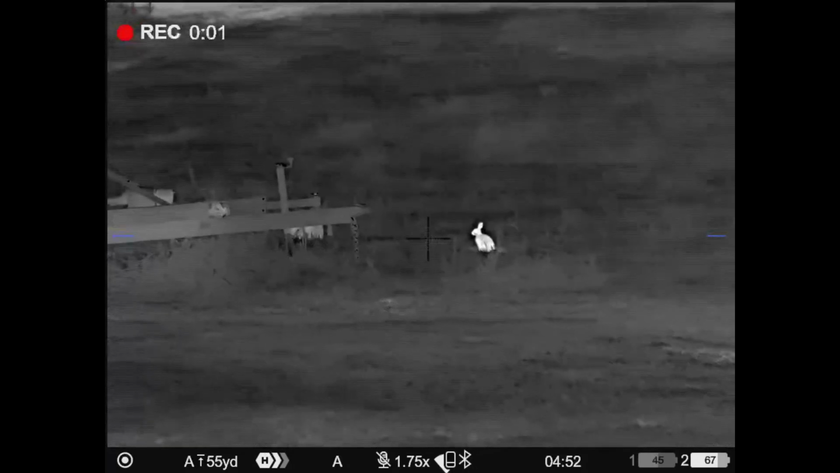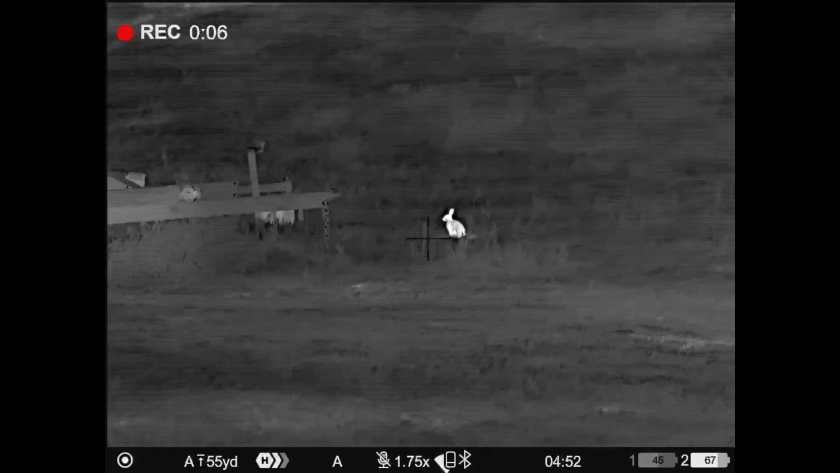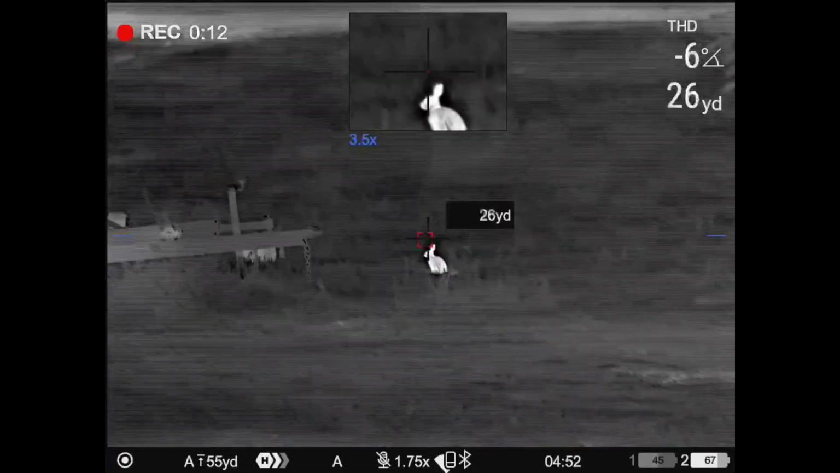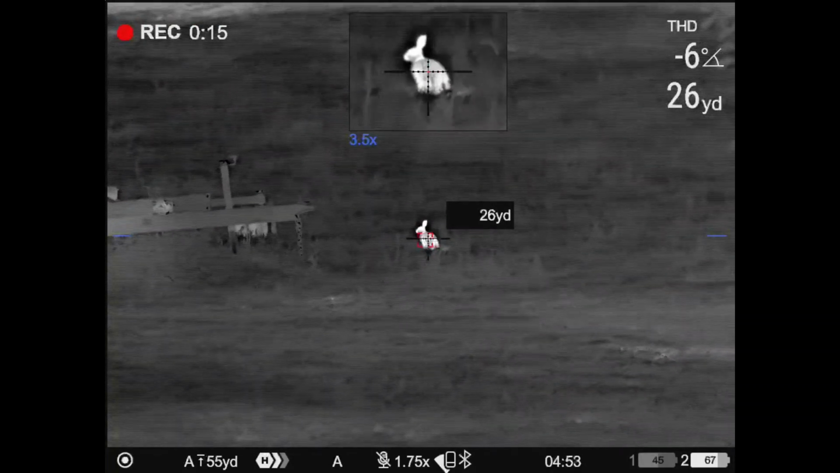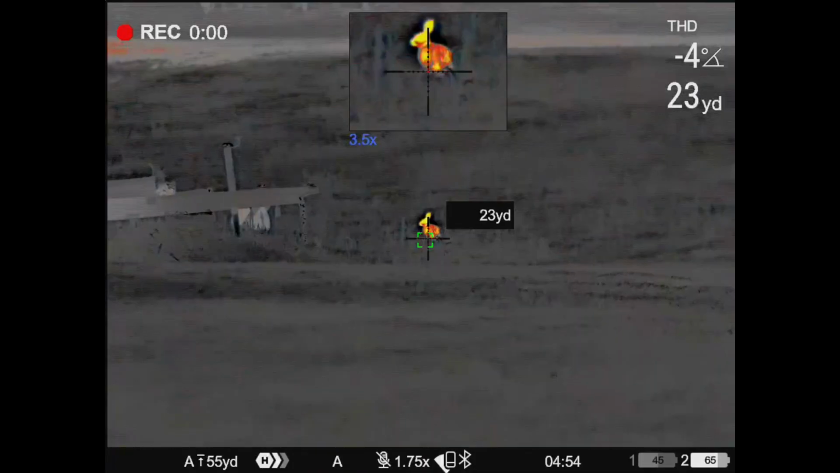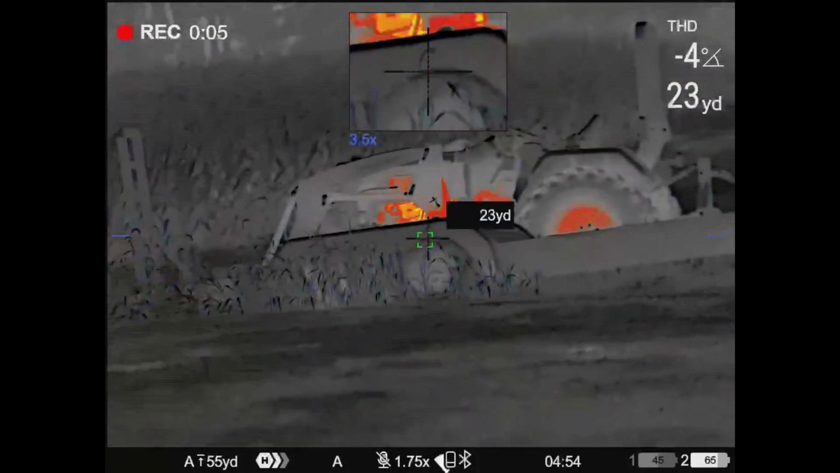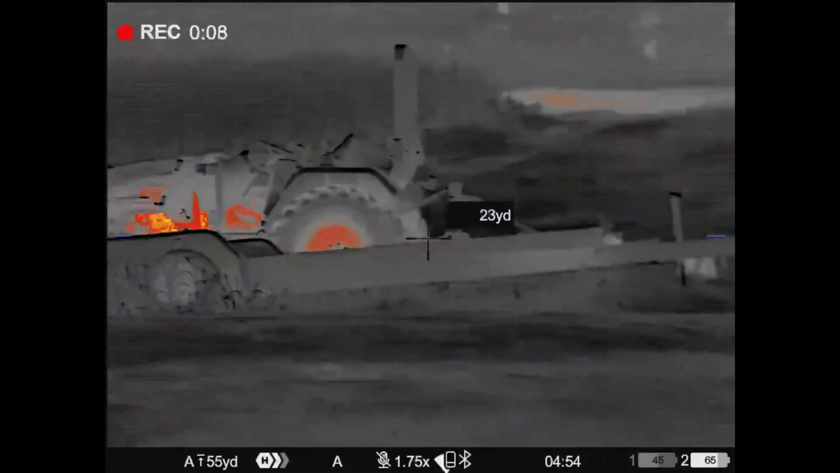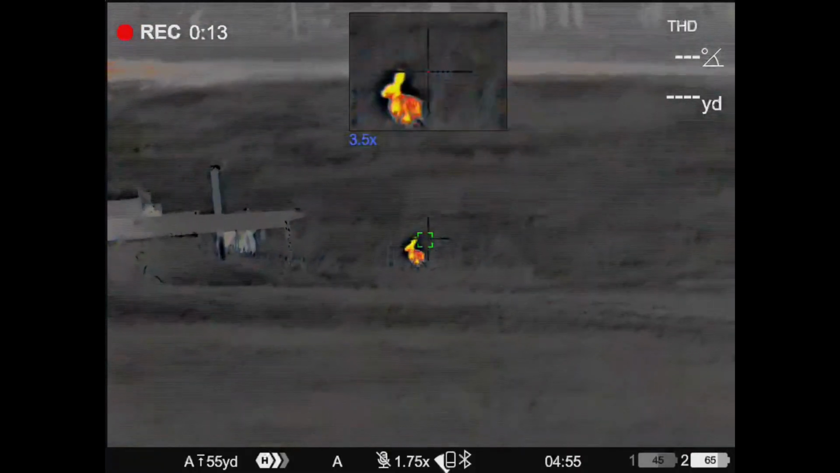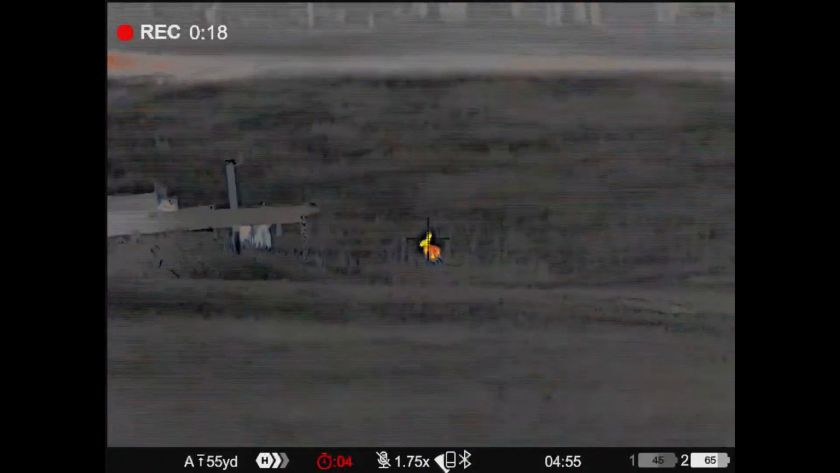So one of the first things I saw when I went outside the other evening was a rabbit about 25 to 30 yards away, and man, you can see every little detail on this rabbit. There's the picture-in-picture I'm talking about with a zoom in on the crosshairs at 3.5x, and I'm also utilizing the rangefinder at this point to see that it is 25 yards. It's also giving me an angle calculation of the cant of the optic and how to correct it for those extreme distance shots. You can see my tractor there that's been sitting out in the sun, and I've also switched over to the red hot mode, allowing me to detect very easily different types of heat signatures. So just a very cool option.